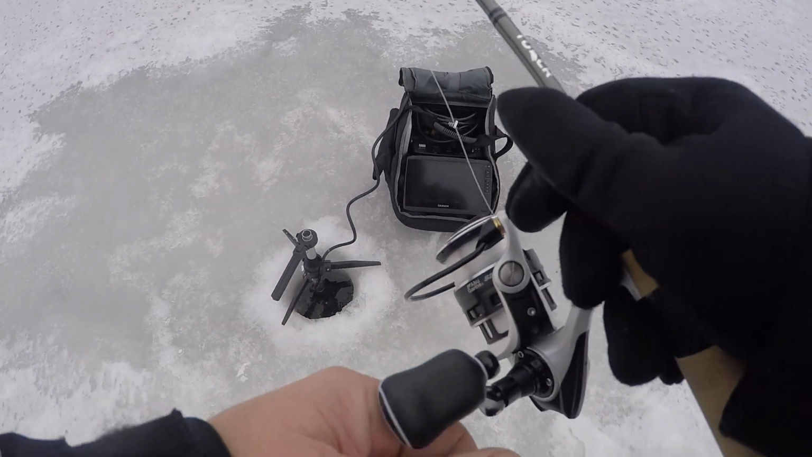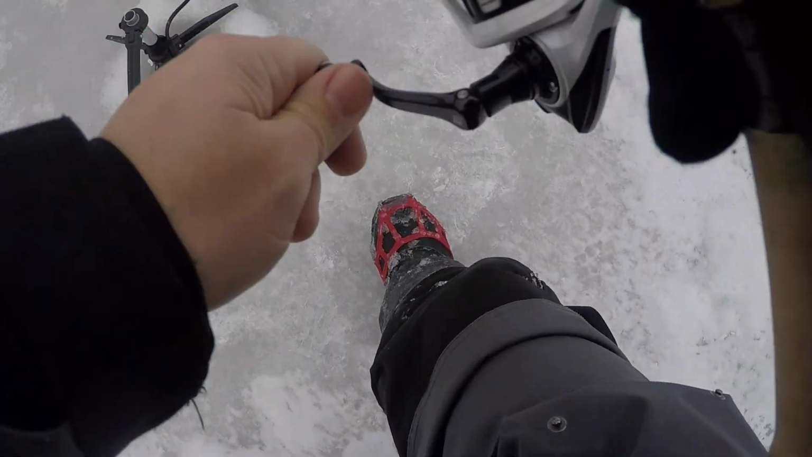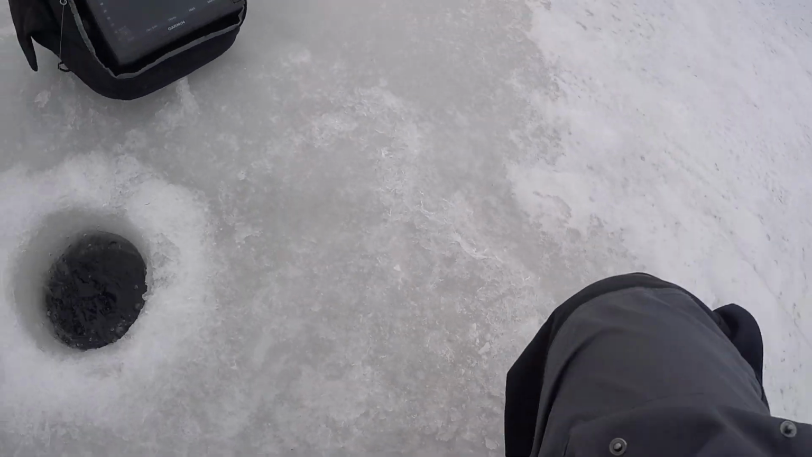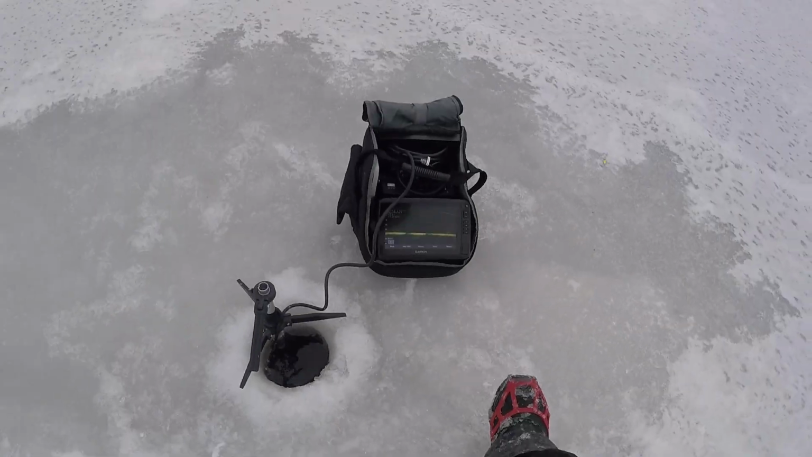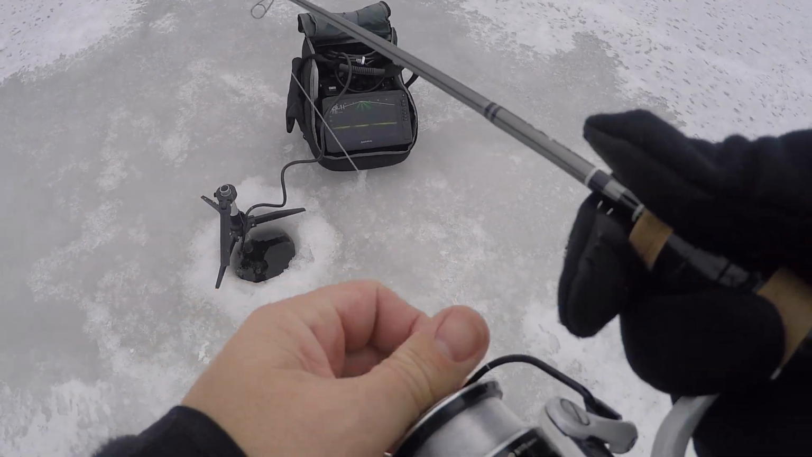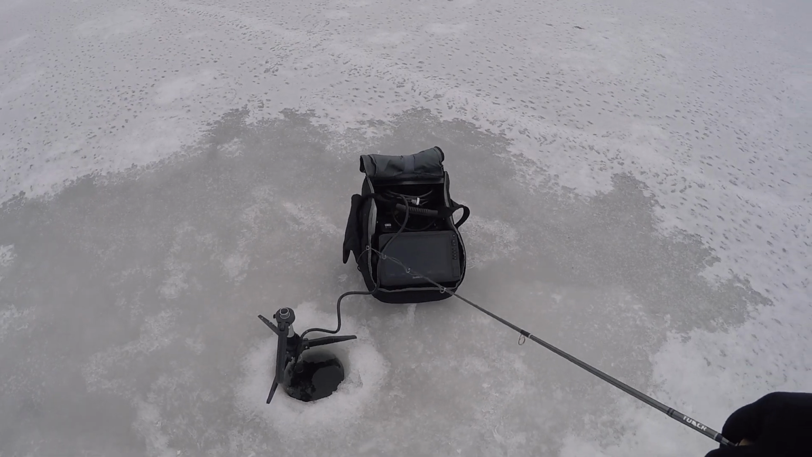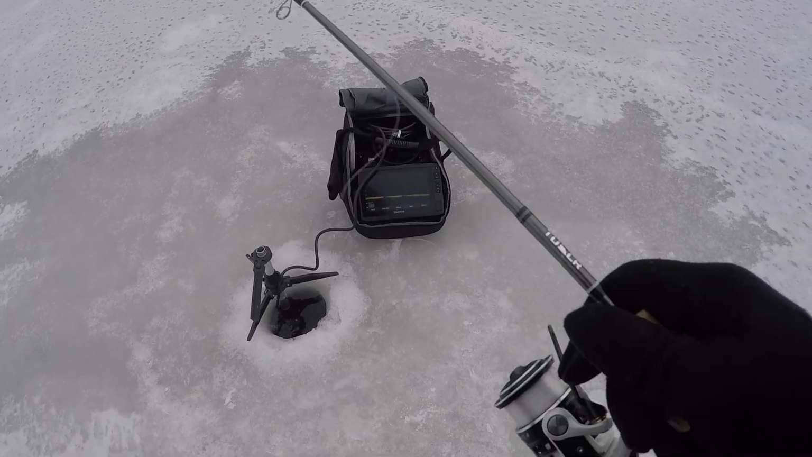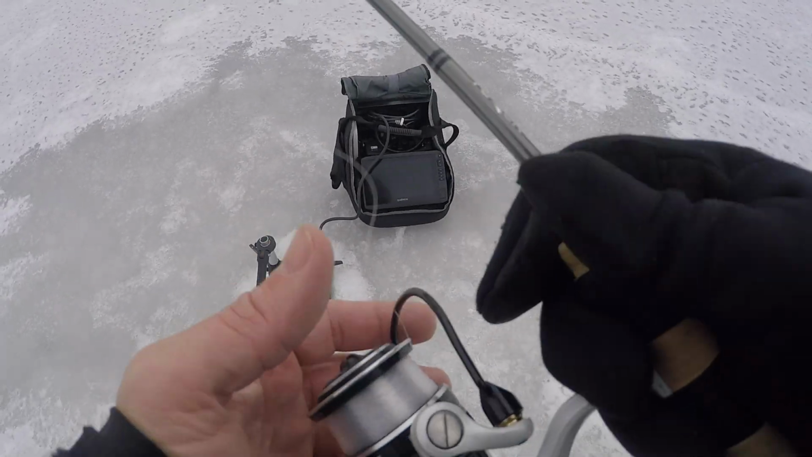I think I just watched another fish get eaten. Oh, he got off. That thing was huge. Oh no. There he goes. I wonder if he'll come back. Probably not. I didn't have my drag set right. That was a big one. I knew they were in here. Was not ready for that guy. He came in off the bottom, but he shot up really fast.